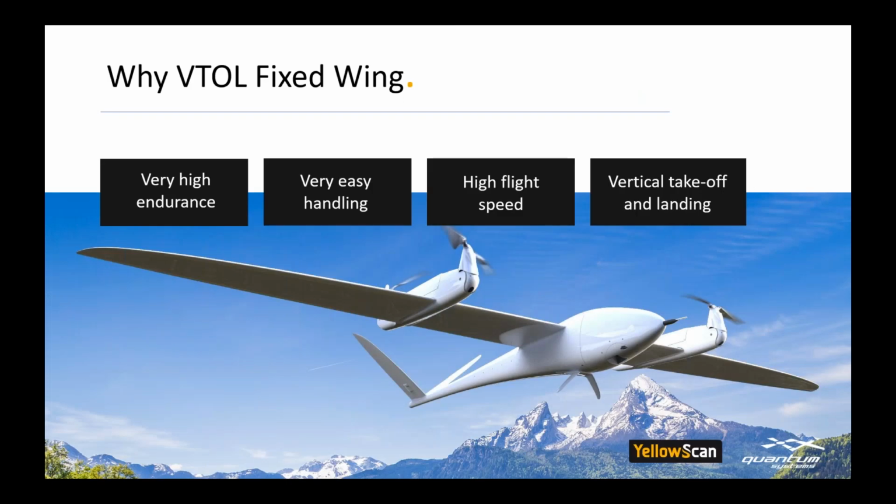Why use a VTOL fixed-wing to carry the LiDAR sensor? A VTOL fixed-wing UAV combines the following features: very high endurance, very easy handling, high flight speed, and vertical takeoff and landing.